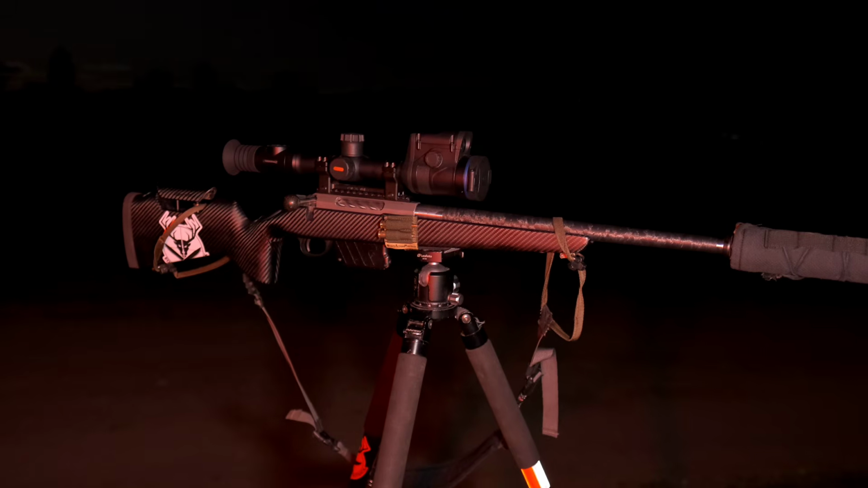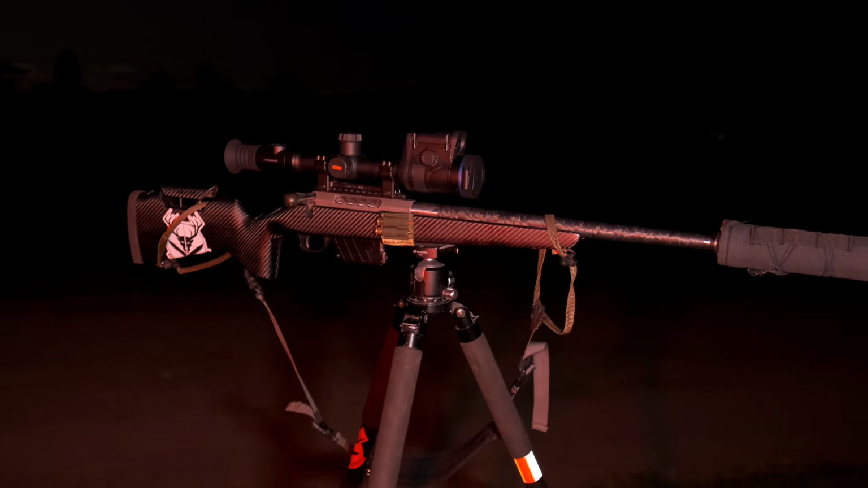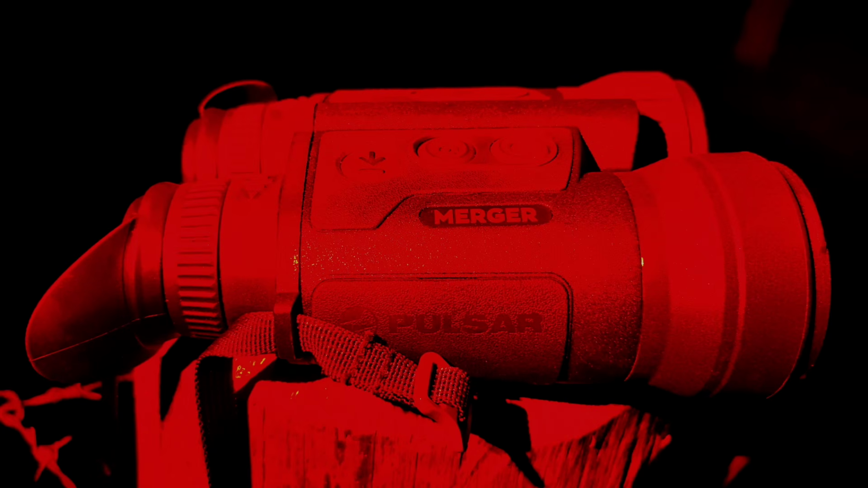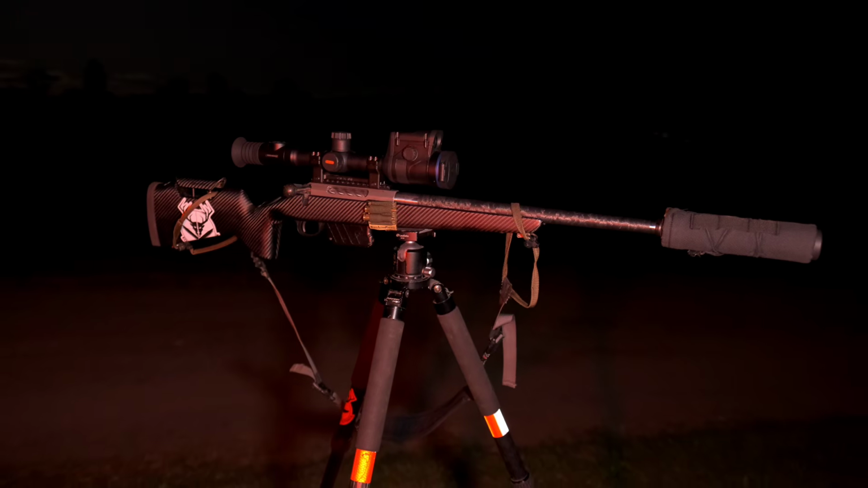Scope on the top, trusty Thermion 2 LRF XP50 Pro. The scanner I'm running tonight is a new Pulsar Merger thermal binocular, which is the LRF XP50 model. They're Mickey Mouse as well. So let's go and get some foxes on the deck.